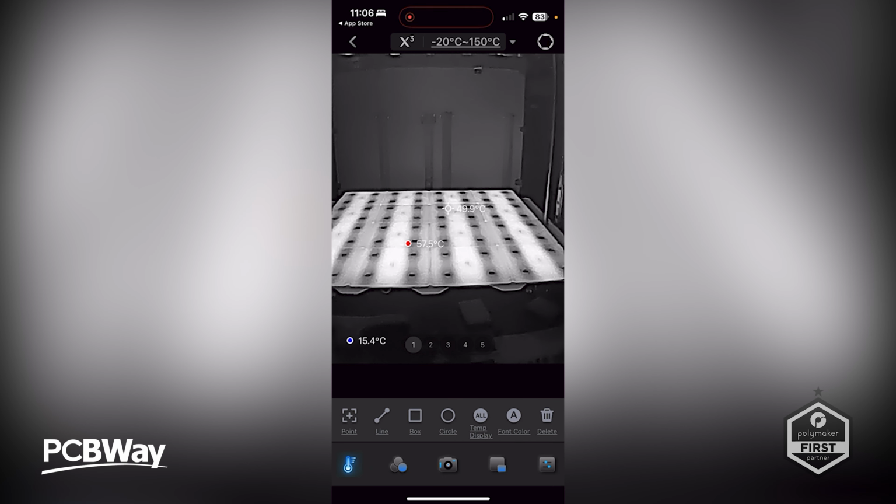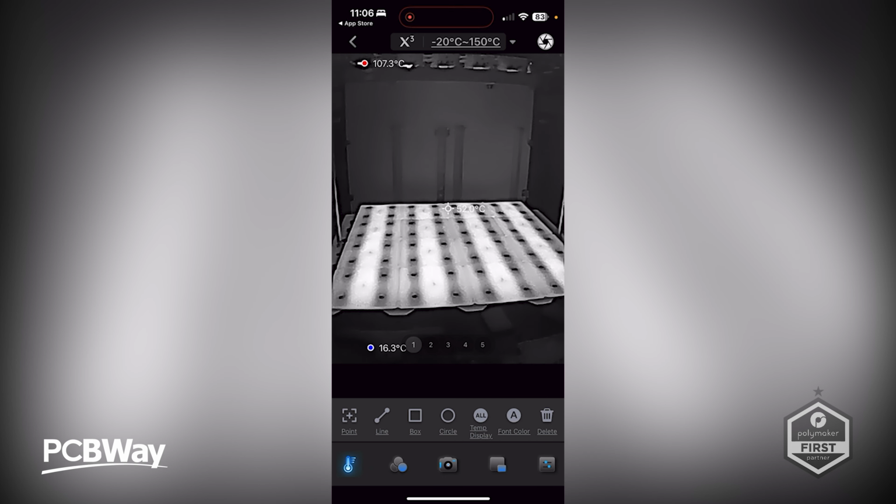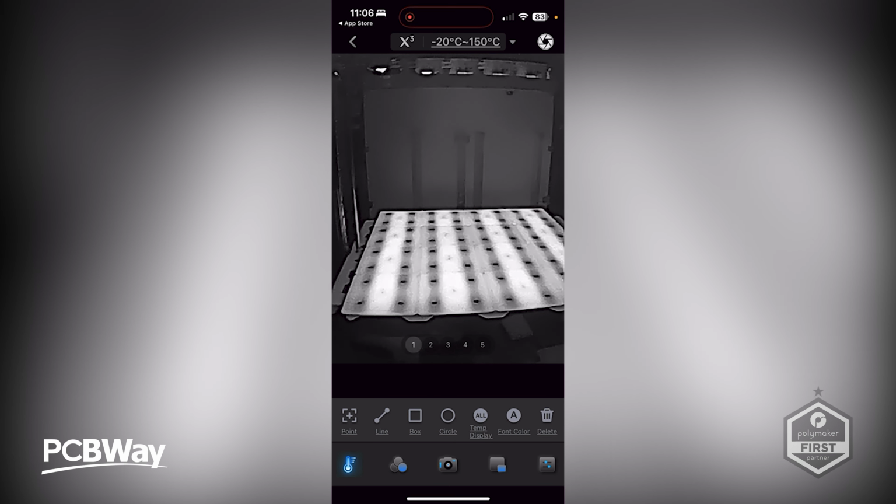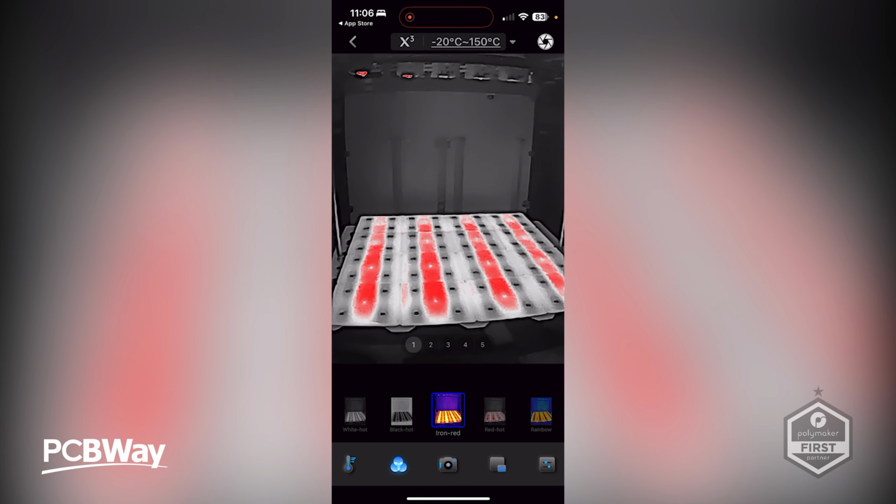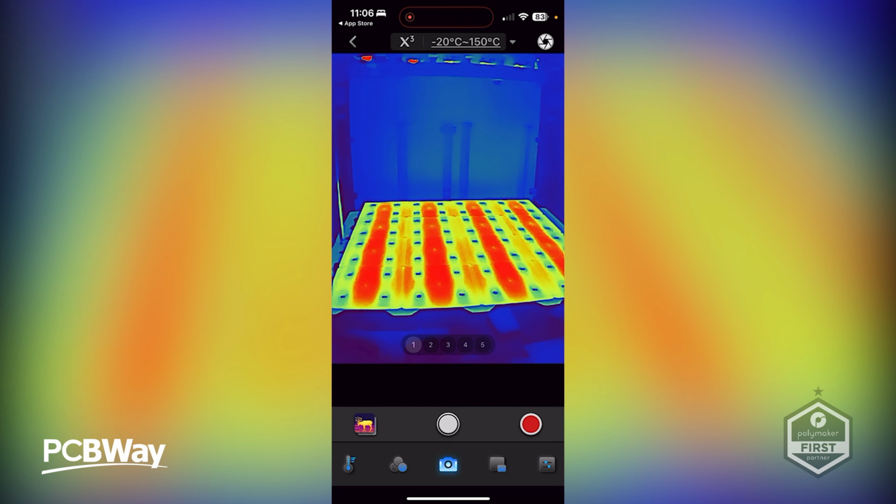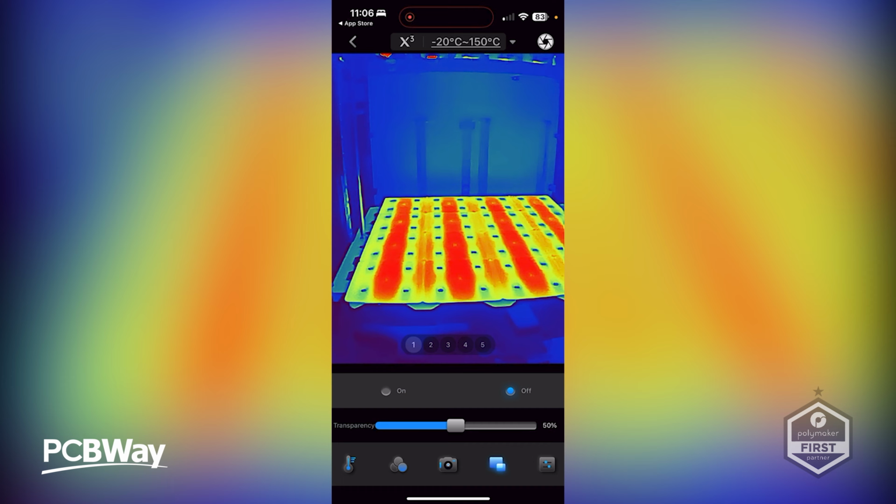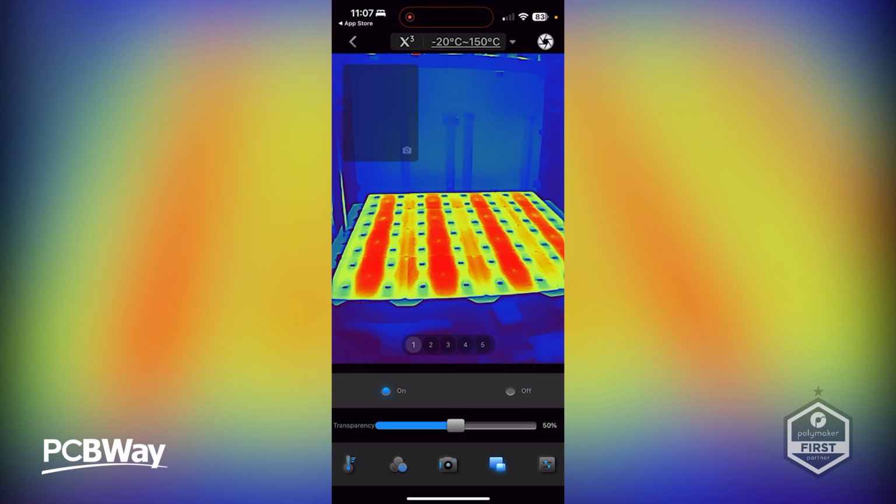So let's first of all start by changing this up. Let's get the temperature display into a different mode if we can. How do we do that? Here we go, down the bottom here. So that's the usual, or rainbow is the usual we might be used to using. Then we can record, or we can take a photo. Don't want you to go into that at the moment. Oh, that's interesting. Hang on then. So yeah, go on then. So that should give me some information.